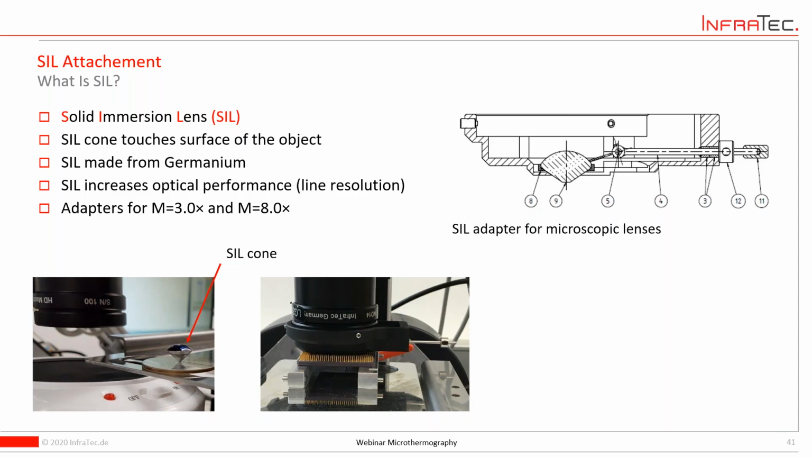Sorry, so, Stefan, I'm not sure whether I pronounced the question very well or you didn't hear me, but the question is, what is the required noise equivalent temperature difference for microthermography? Also the NETD? Yes, the NETD. So we're talking about here the same region as for standard lenses. So you can expect NETDs way below 100 millikelvin.